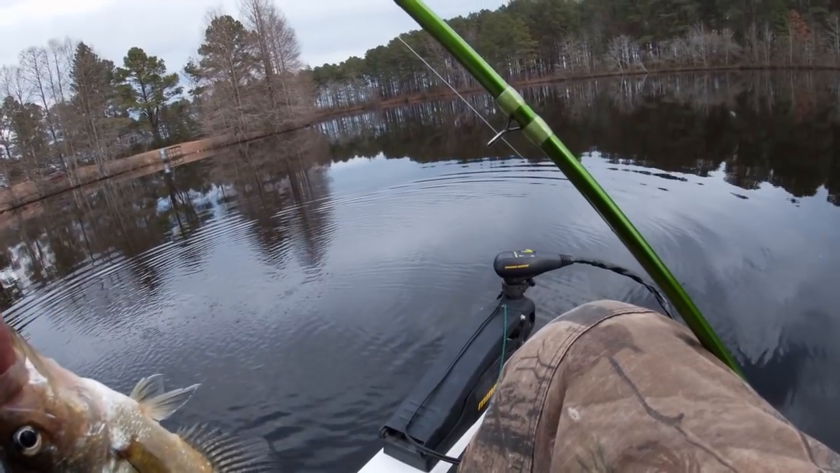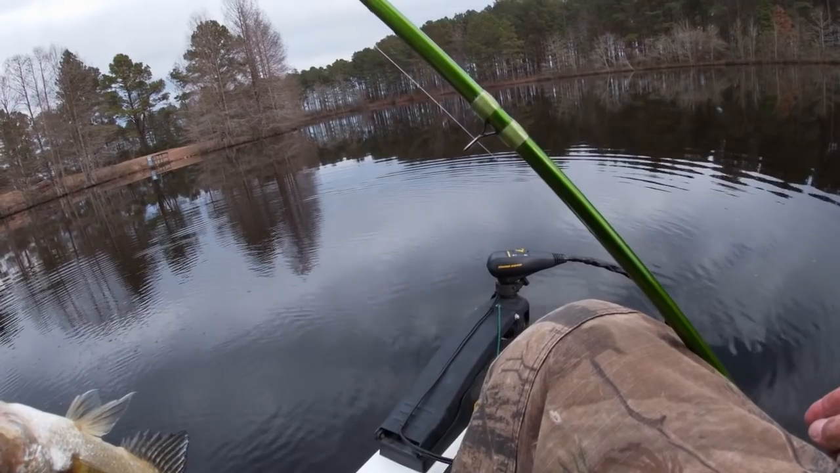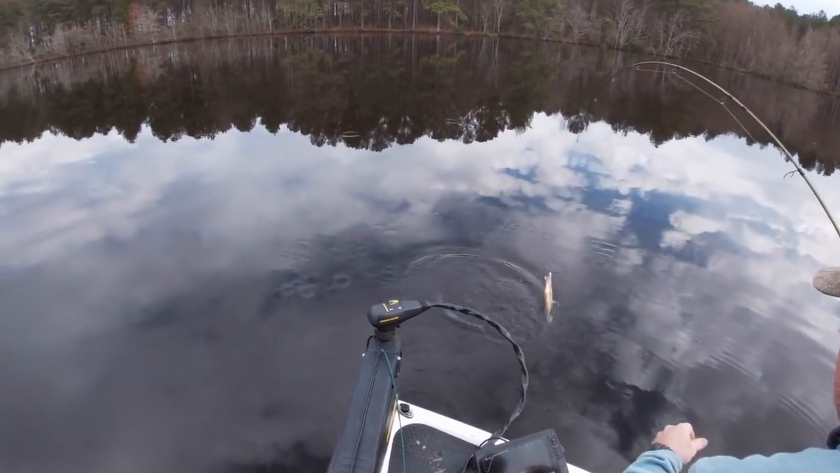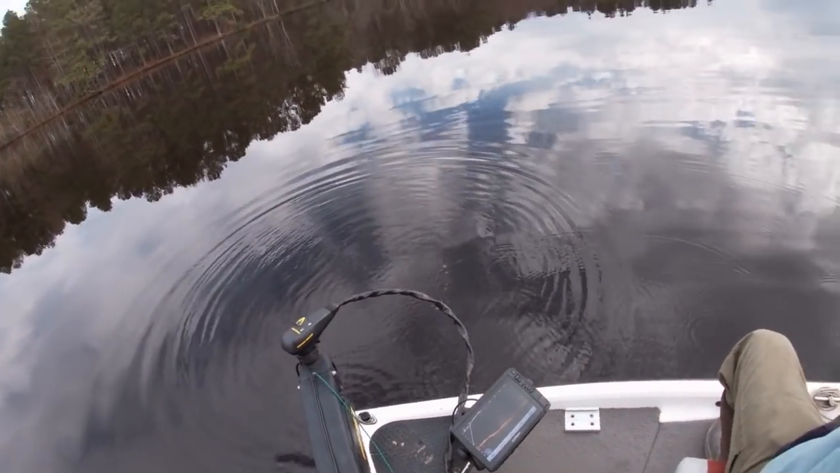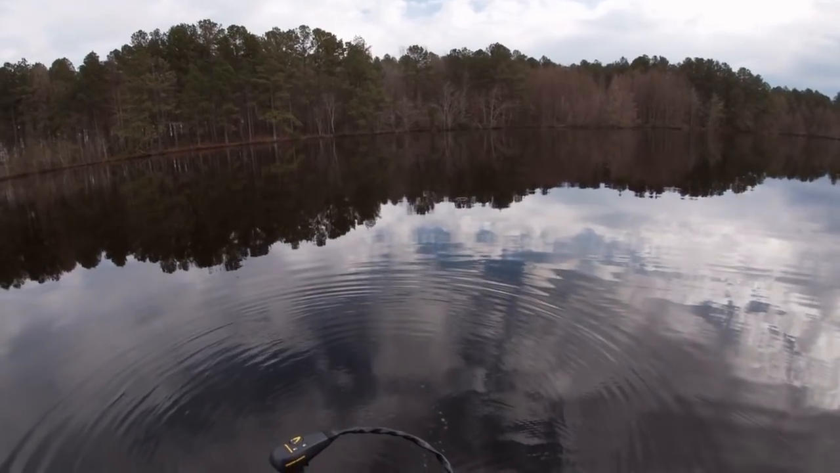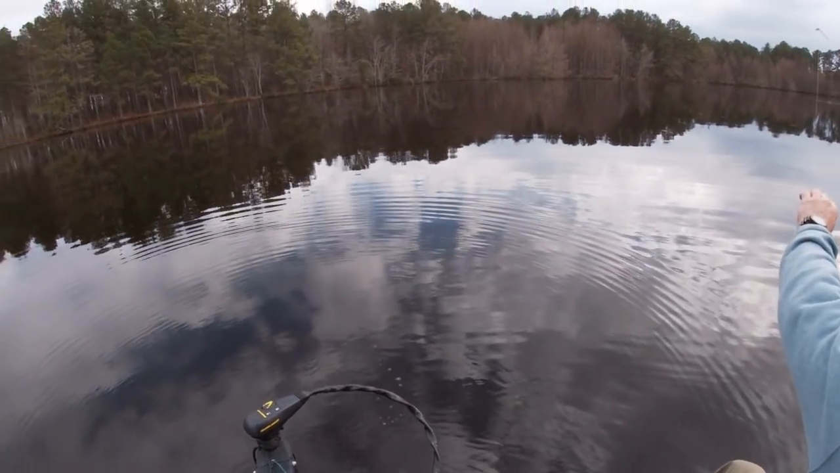I don't see my lure. It has to be right where the cone is. Let's see. Yeah. Good day in the morning. I'll tell you right now, boy, every time I fished, I had to use a cork.